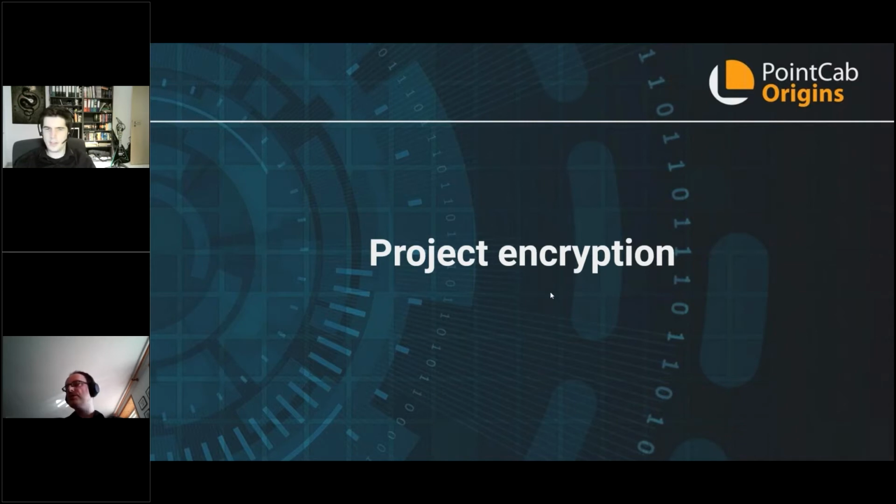I want to add there that the encryption is very secure. It's AES 256. So it's unlikely that anybody can decrypt the files. As long as you don't take a password like QWERTY, right? Right. So let's go to the next feature.